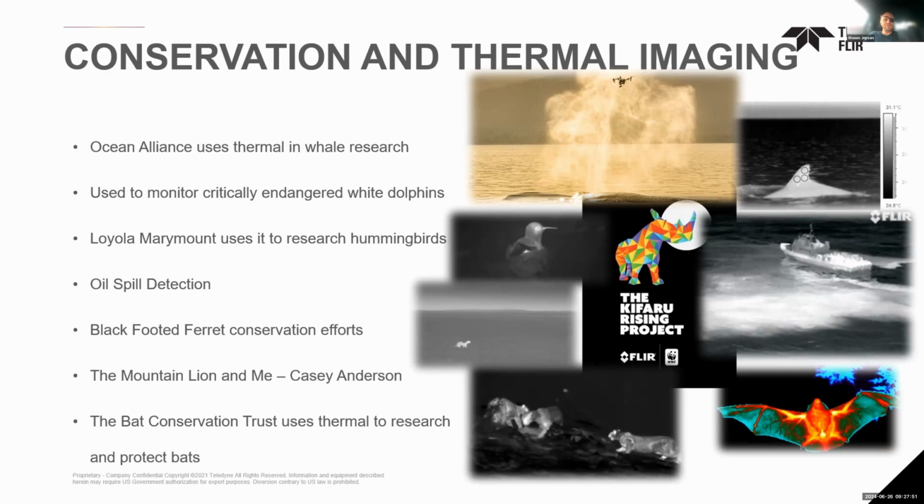So I wanted to reach out to the WildLabs community and ask: think about the work that you're doing, in the efforts that you're undertaking, can thermal imaging help? Can it do something that maybe we couldn't do otherwise, using this invisible light and making the unknown things known? How can we use that more? How can we expand thermal imaging's reach to help in conservation? So just think about that.